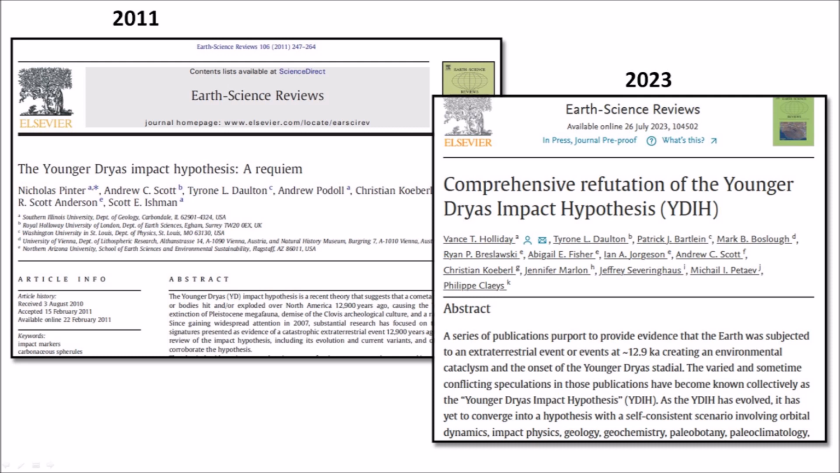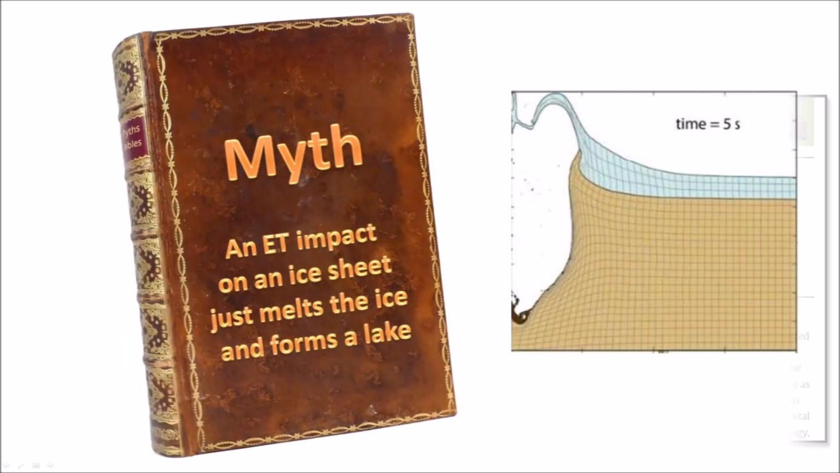The implication of these publications is quite clear. If there was no extraterrestrial impact, no ice boulders could have been ejected to form the Carolina Bays. Myth. An extraterrestrial impact on an ice sheet just melts the ice and forms a lake.